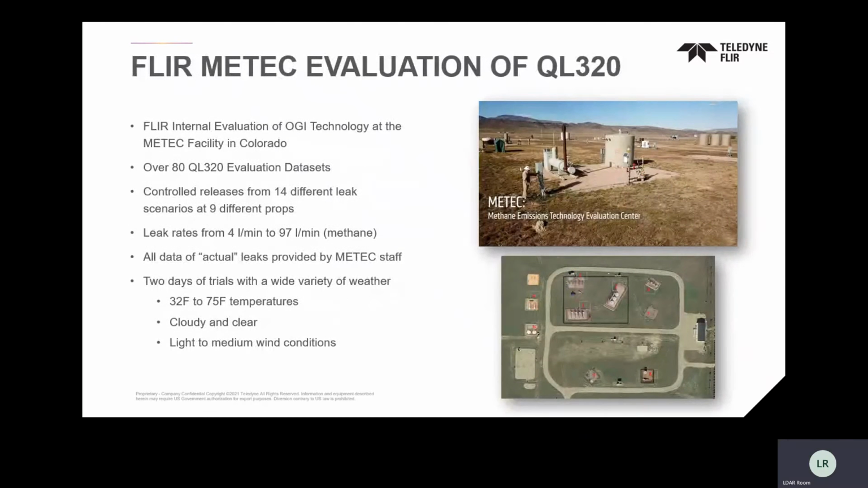So what we decided to do after seeing those results is we went to the METEC facility at Colorado State, where we were testing a handful of FLIR optical gas imaging and methane mitigation technology. While we were there, we wanted to see if we could get results similar to the Alberta Methane Field Challenge, or AMFC, study.